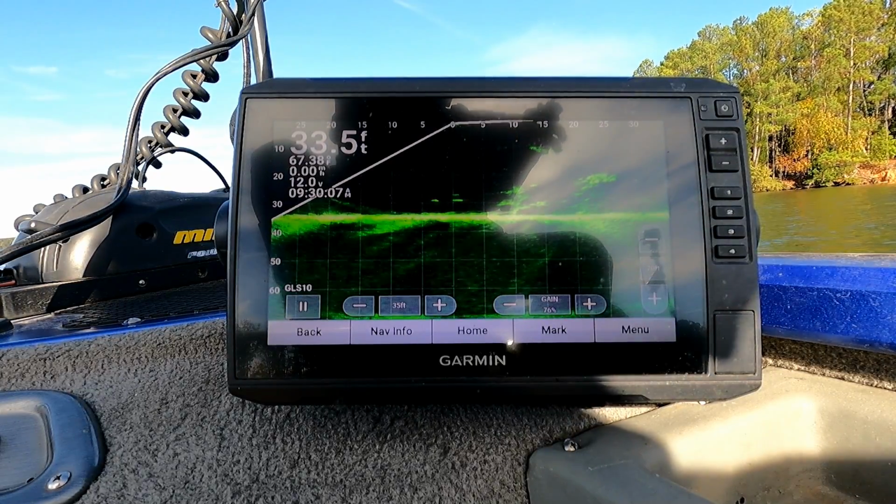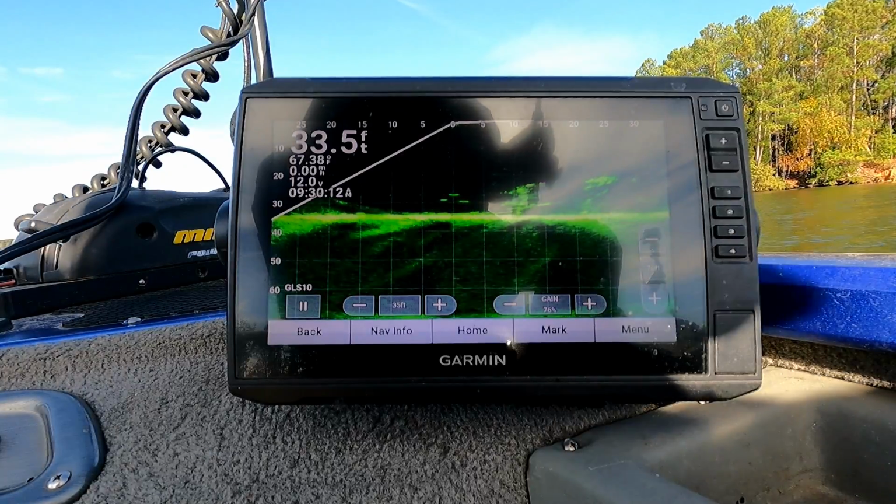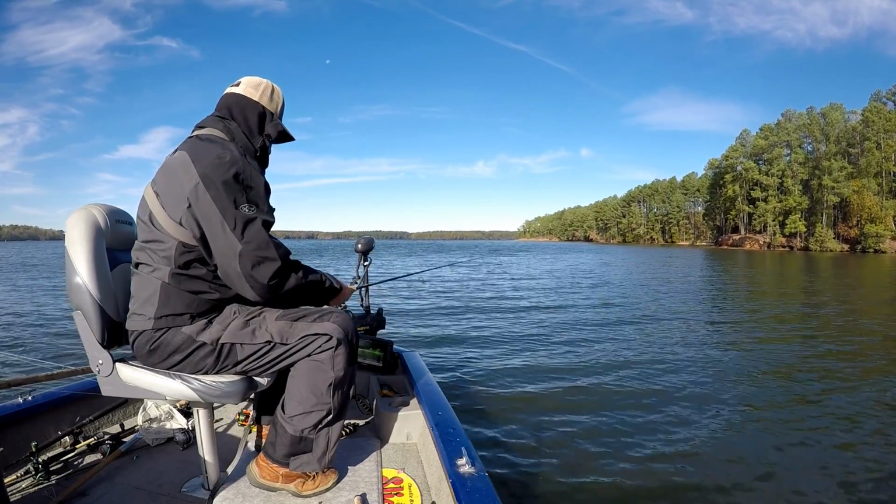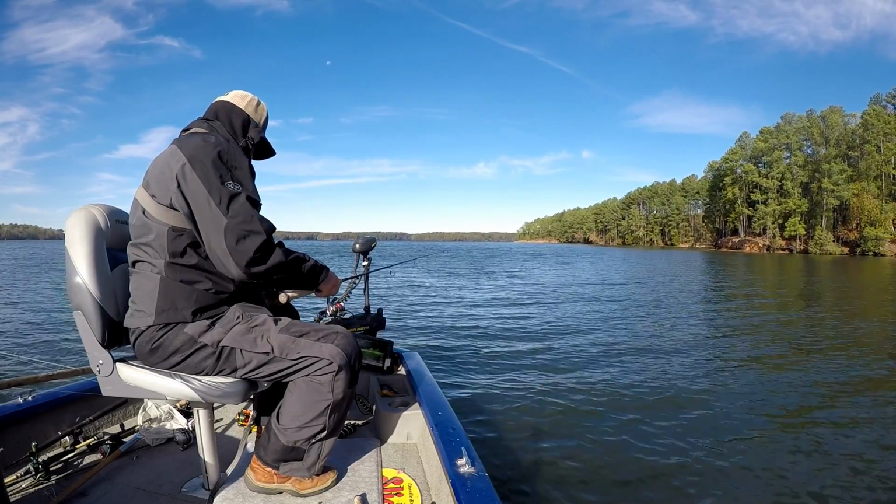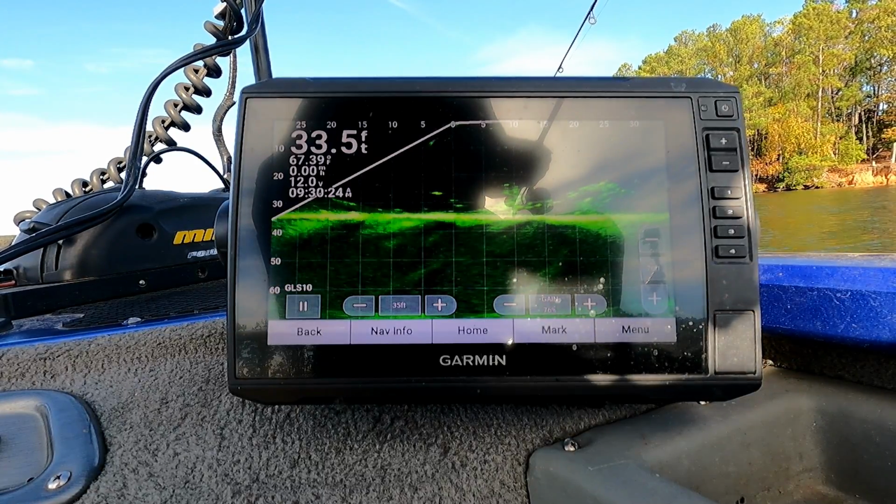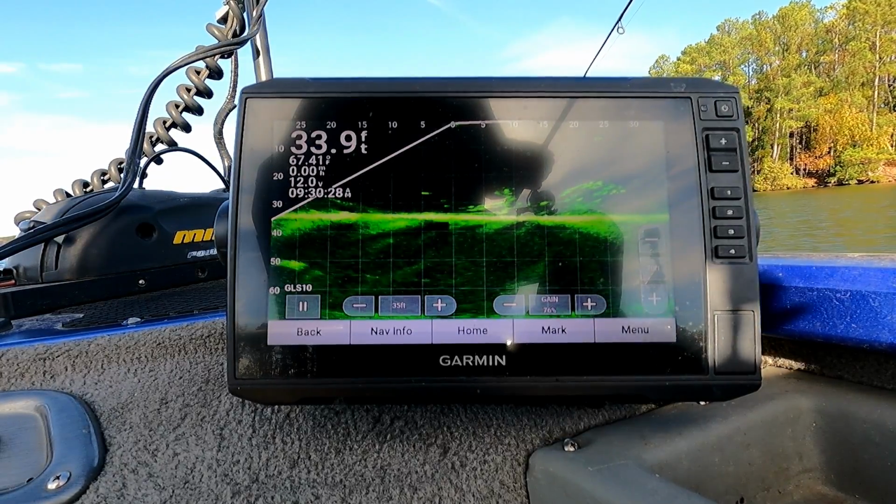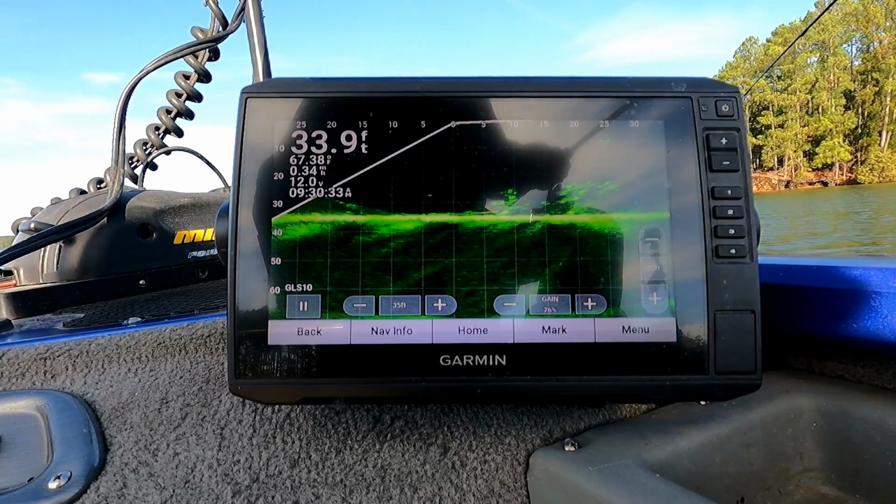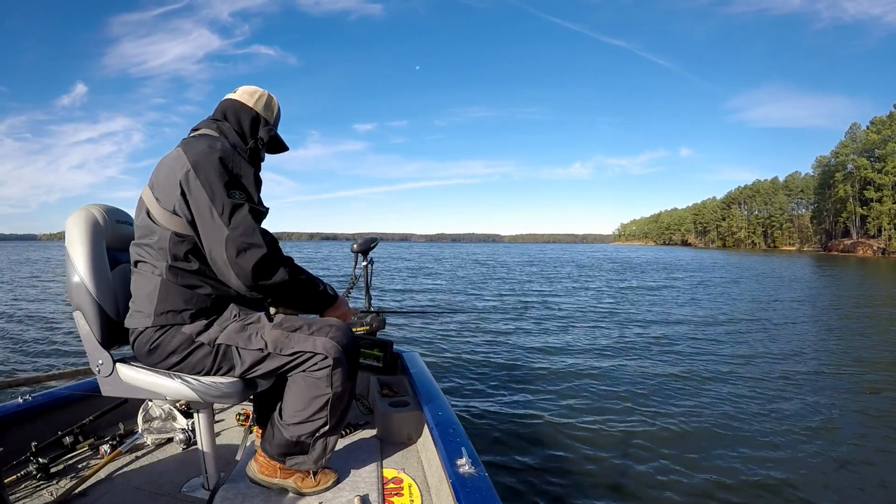You see the little tree sitting there, and the fat fish is to the side of it, out in front of it. There ain't many on it, but there's a few. Boy, this wind's something.